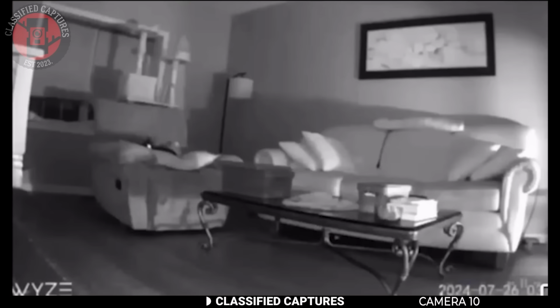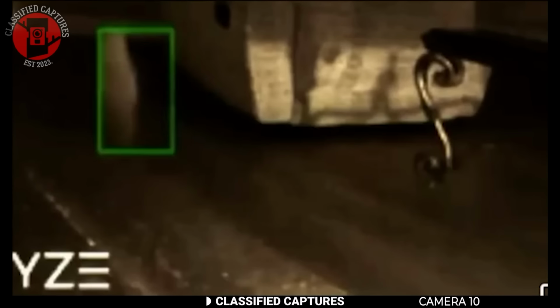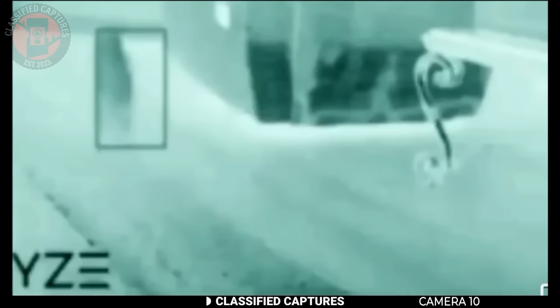A homeowner got a motion alert from their living room camera in the middle of the night. When they checked the footage, this is what they found. Something small runs very fast across the room. It moves on 2 legs. The family has a cat, and this shape does not match it. The figure is quick, low to the ground, and odd enough that the owner froze when they saw it on camera. So what could it be?